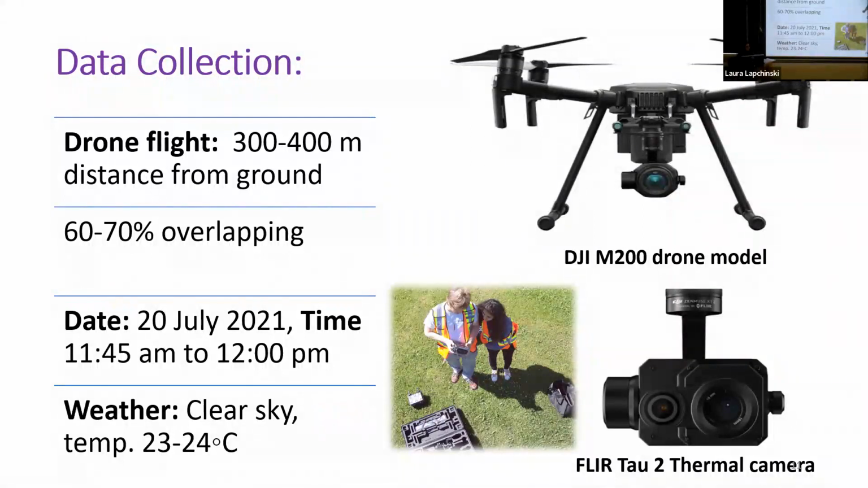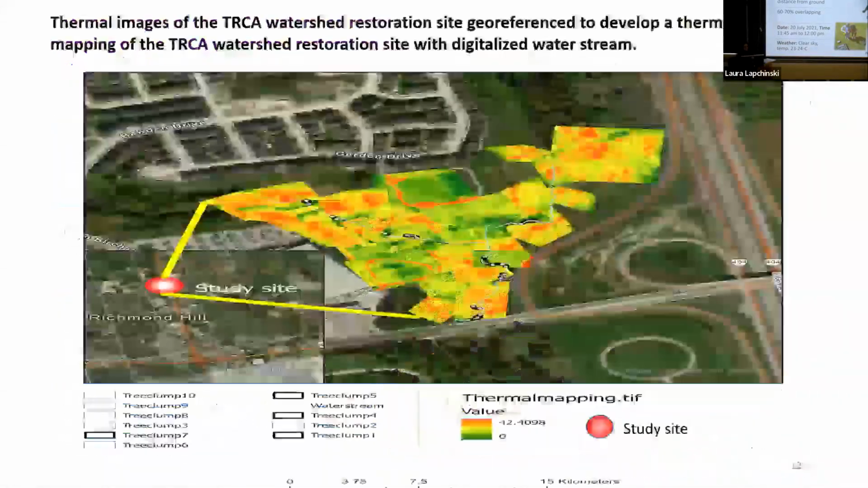The drone flew at 300 to 400 distance parallel to the ground and was pre-designed for 60 to 70% image overlap. The data were collected on 20 July 2021 from 11:45 to 12 p.m., with a clear sky and a temperature of 23 to 24 degrees Celsius.